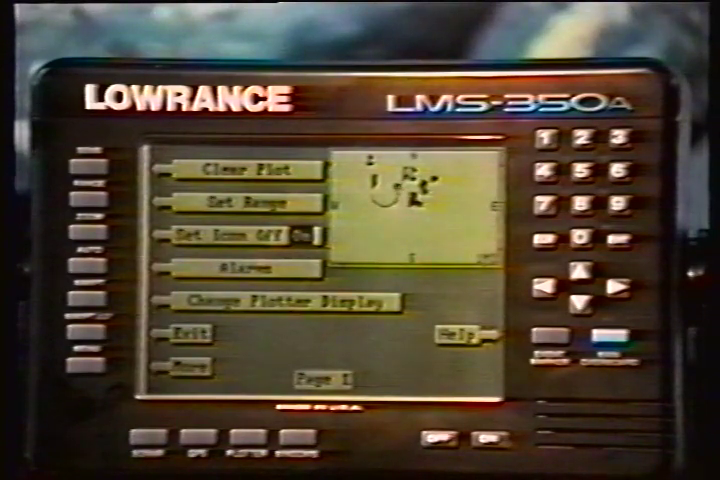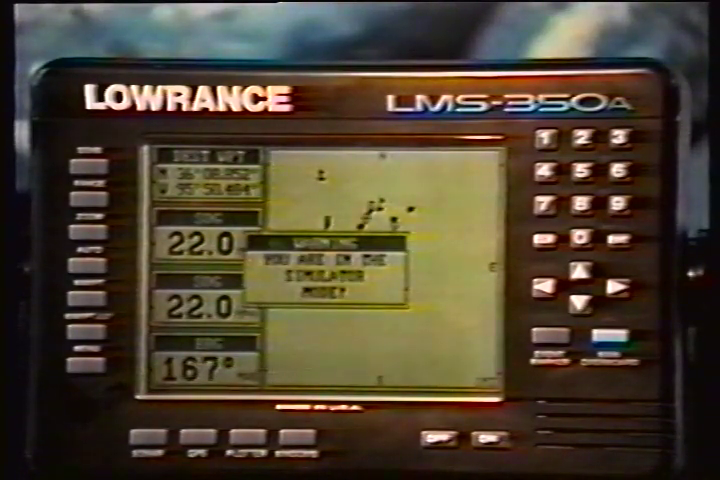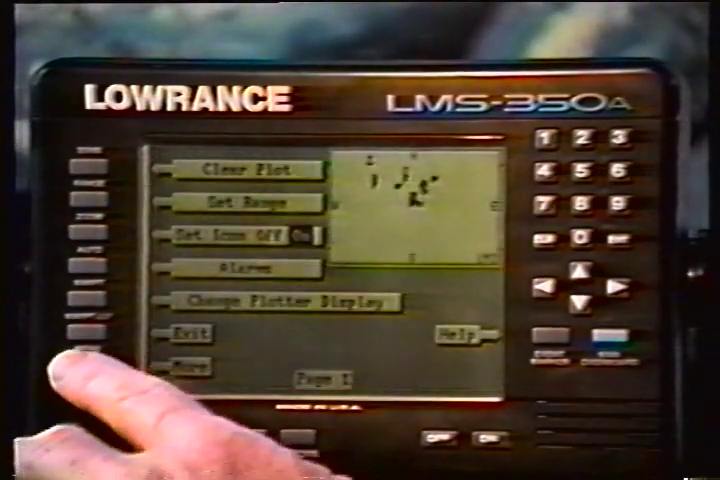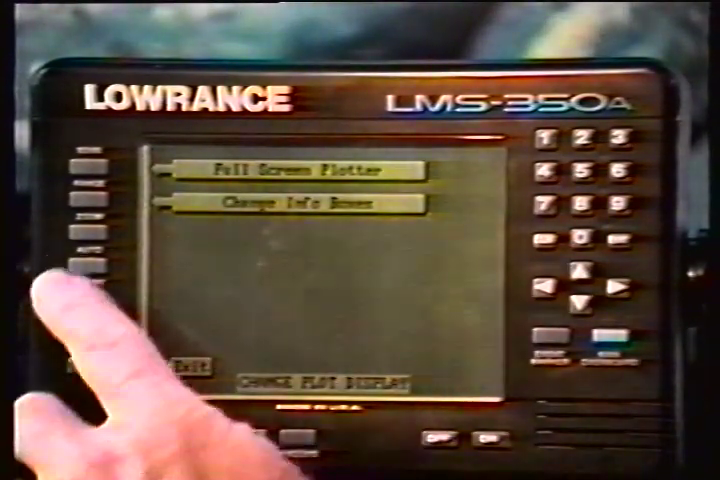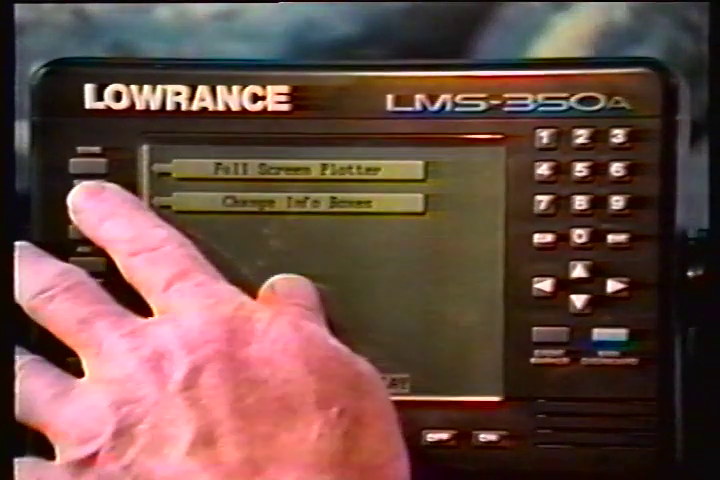When the LMS 350A is first turned on, or after a preset, the plotter screen has a column of digital displays on the left side of the screen. These displays can be changed or erased completely. This gives you a full screen plotter. To change the plotter display, press the menu key while the plotter is displayed. Now press the key next to the Change Plotter Display label. To change to a full screen plotter display, press the key next to the Full Screen Plotter key. To change digital display boxes, press the key next to the Change Info boxes.